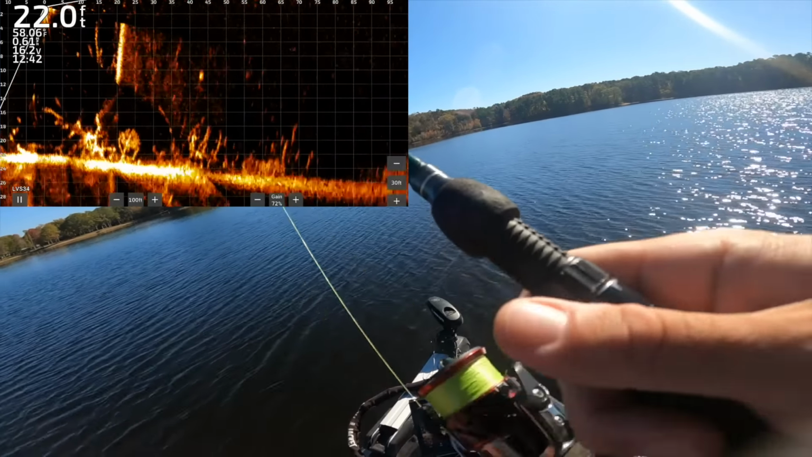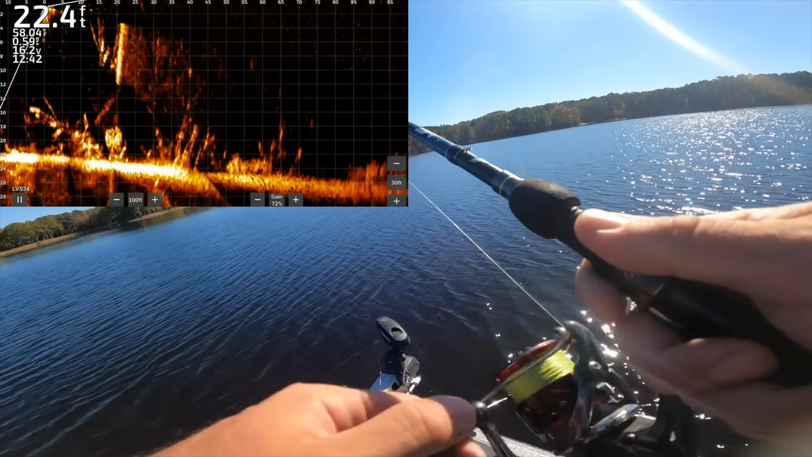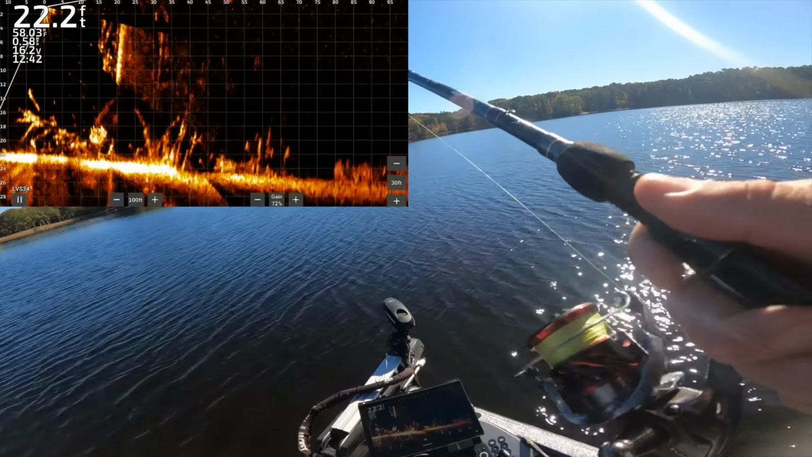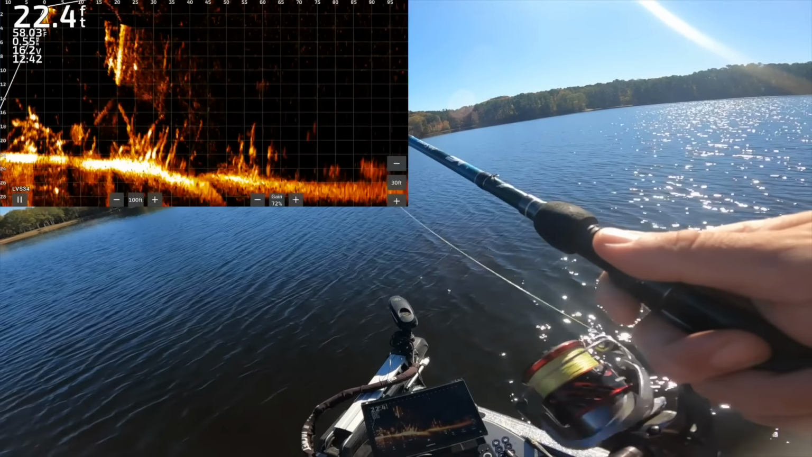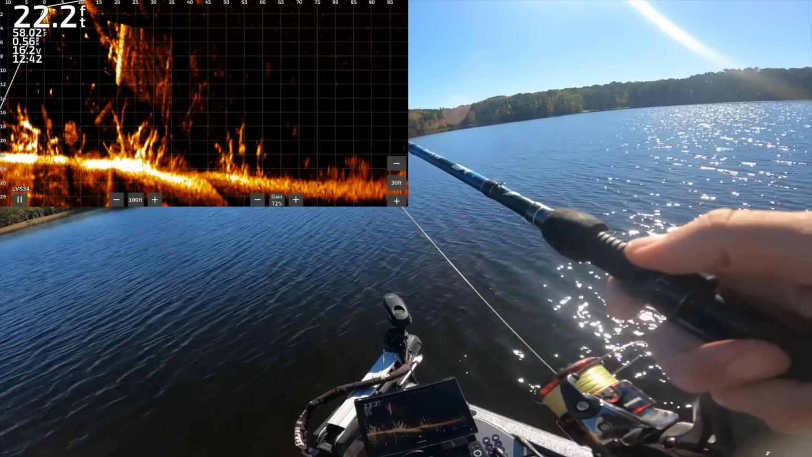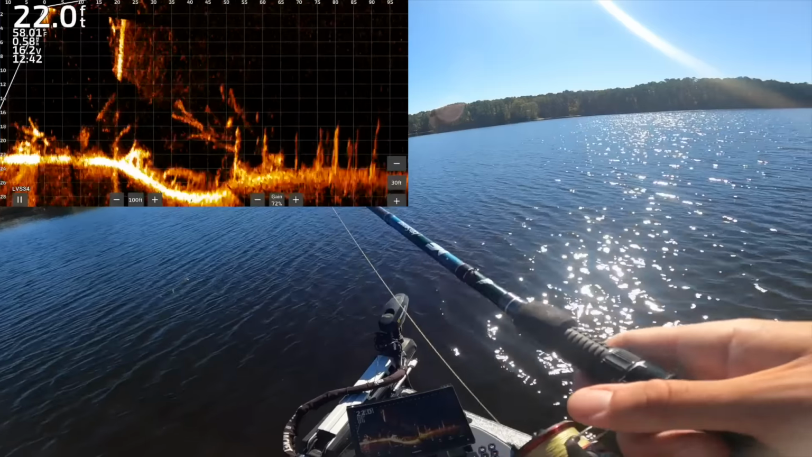Let's see what he thinks of the Hover Juggle. That could be a crappie or a bass being by himself right there. Some of these crappie are like 2.5 pounds, so they look a lot like bass. Work my cricket up there as we get a bunch of interference coming off that brush pile. Oh, he sees it, and he got it. Oh no, Cole! Quit pulling it away from him, Cole. Well, pass. On to the next one.